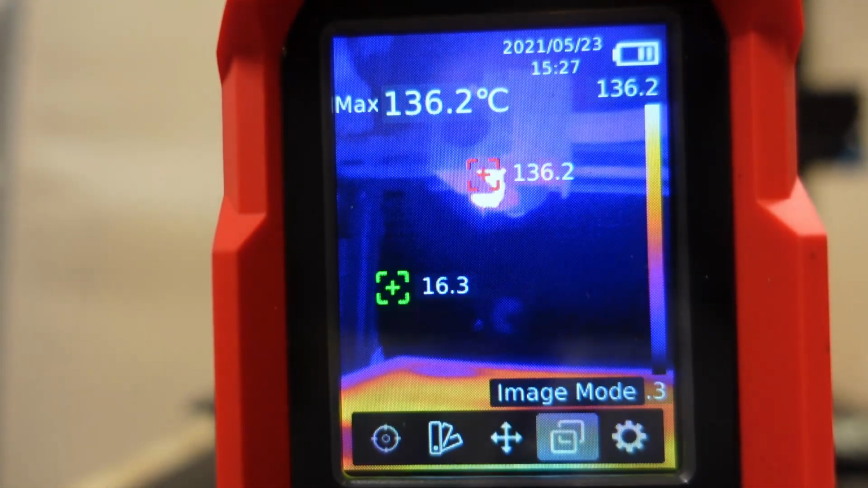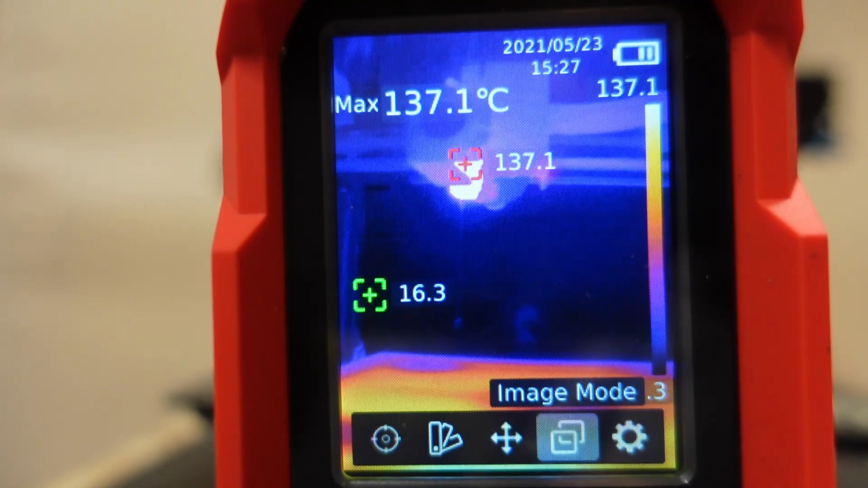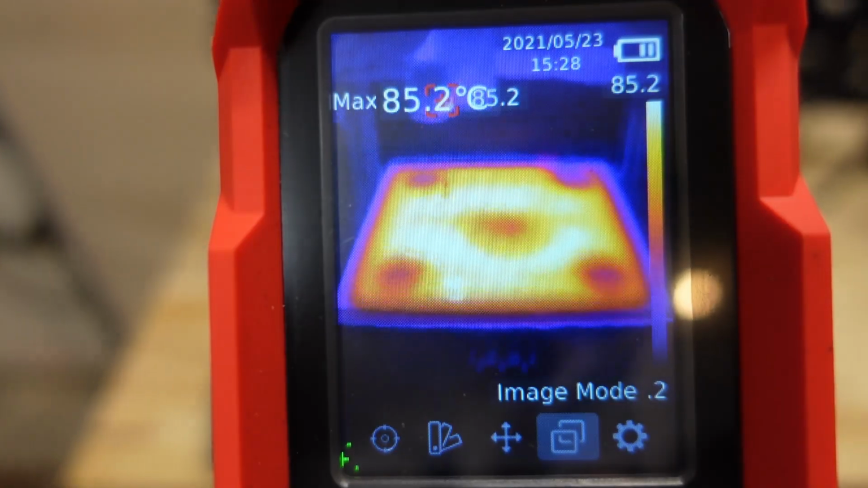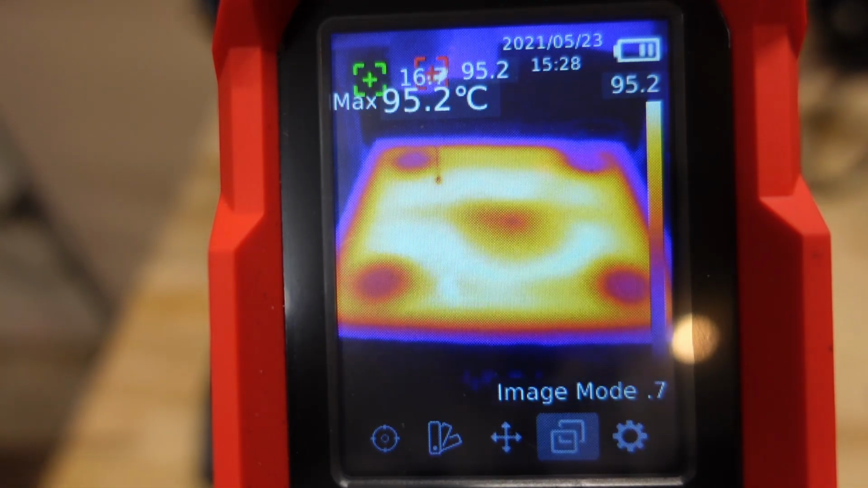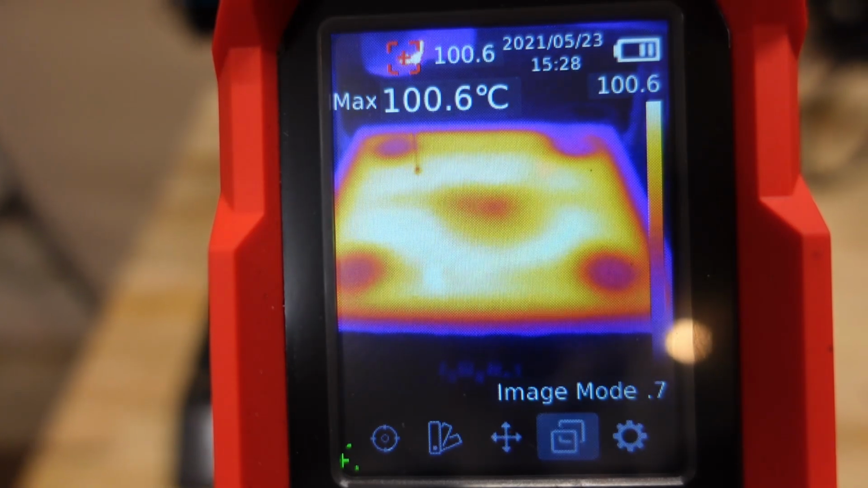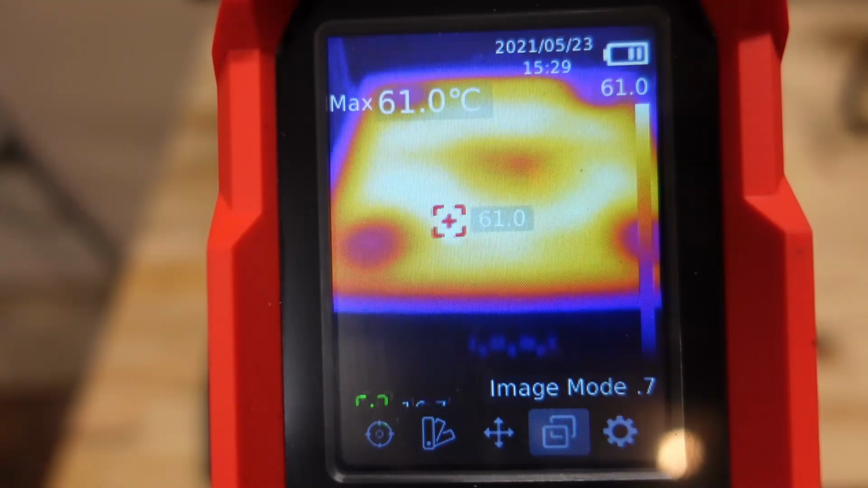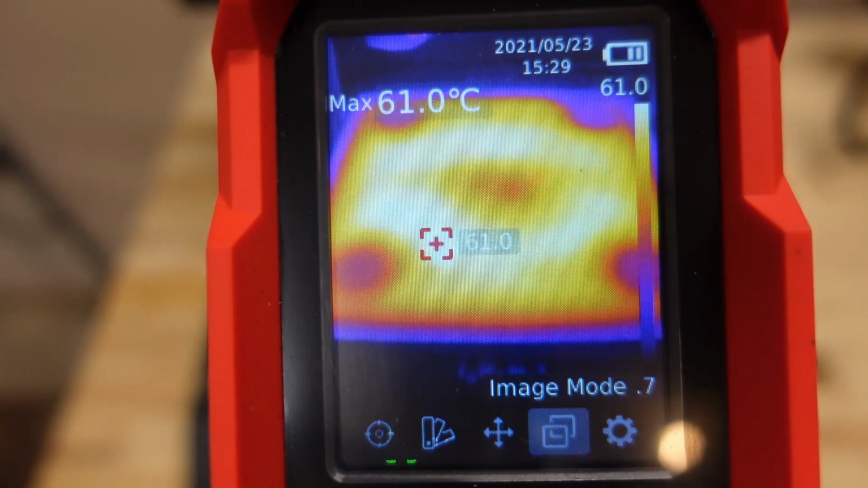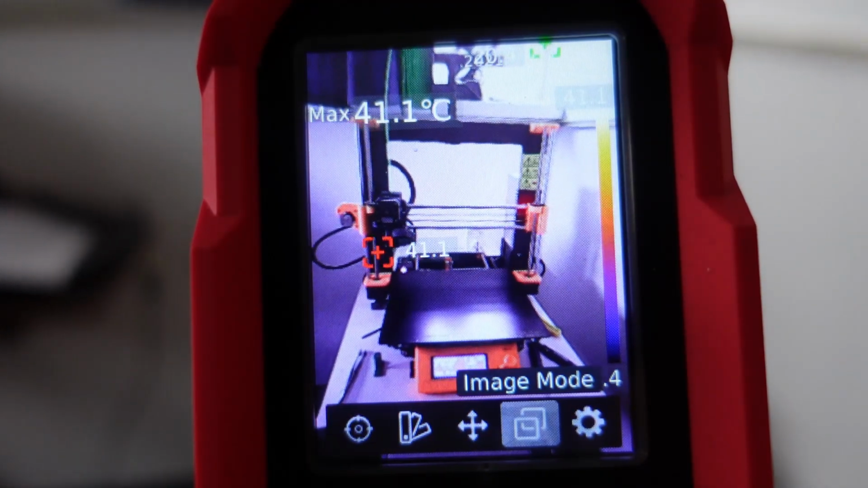There is a silicone sock on the nozzle, so I can't really see the nozzle well from this angle. And now approximately after maybe 3 or 4 minutes, well, the temperature is still not spread perfectly, and interesting. But it looks like the measuring is correct, because it shows 61 degrees Celsius, and that's exactly the set temperature here. Let's see the heating of my Prusa Mark III's.